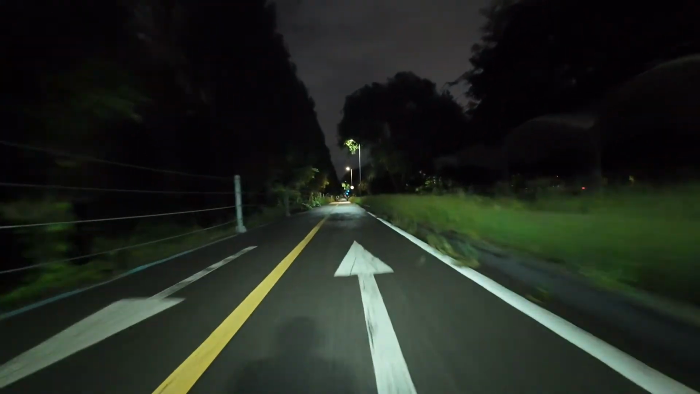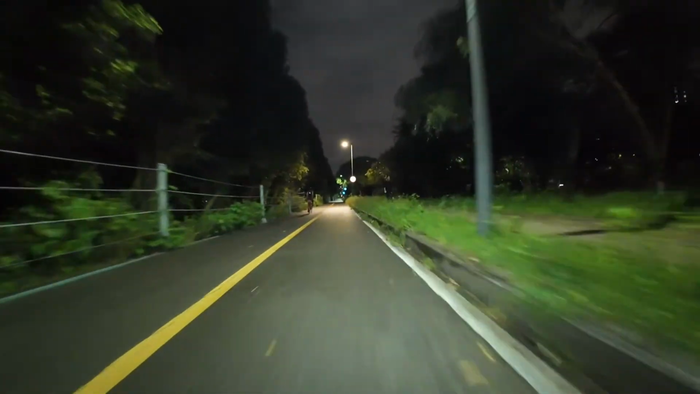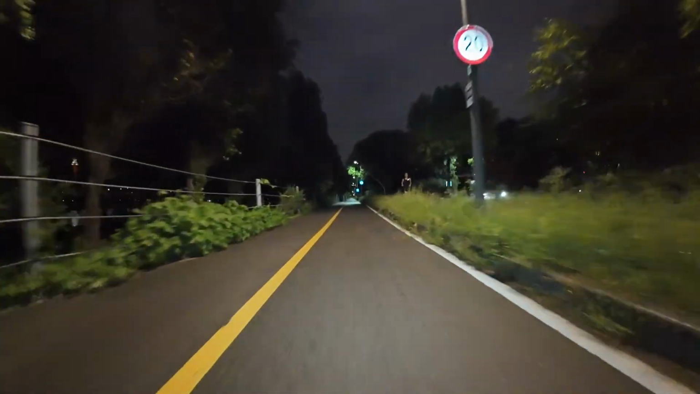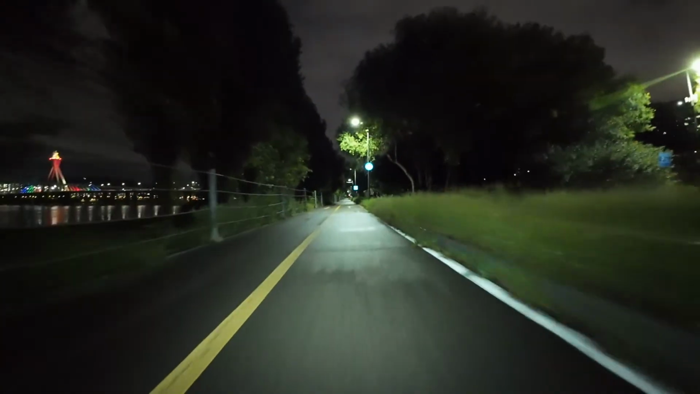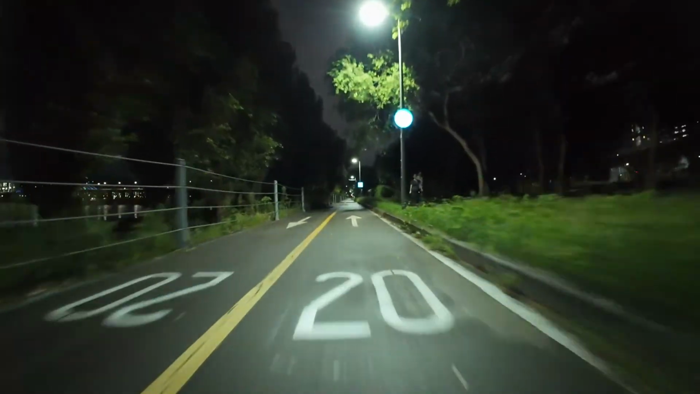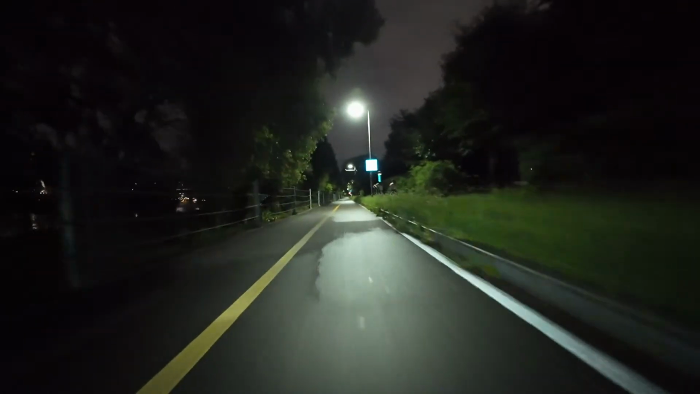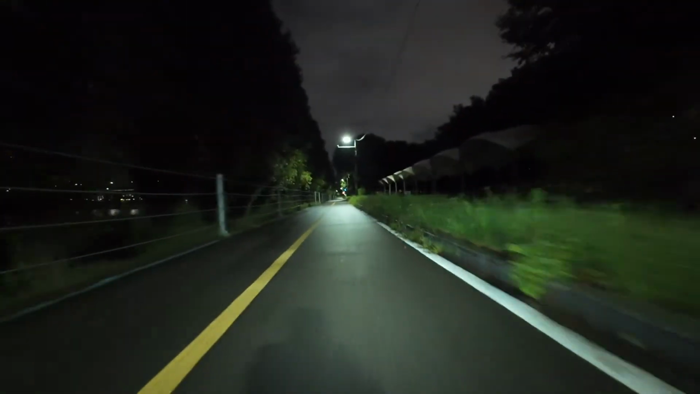So the weather is quite nice. I believe it's like 25, maybe, yeah, probably 25, 26. So maybe about 75 to 78, depending on if you like Fahrenheit or Celsius.